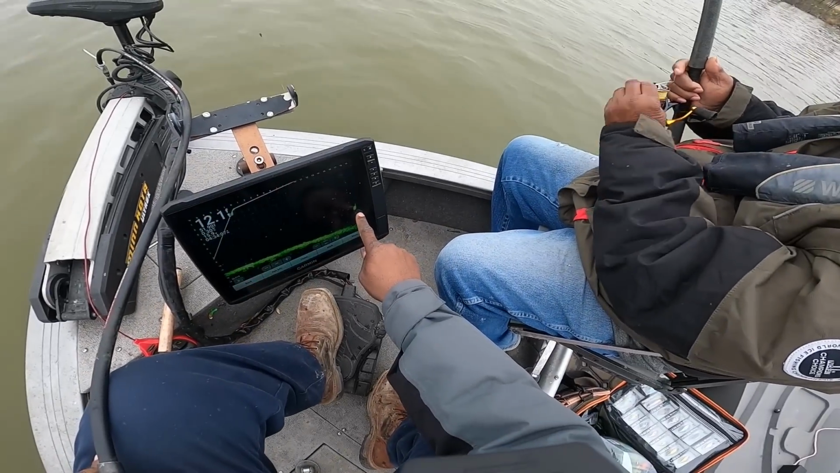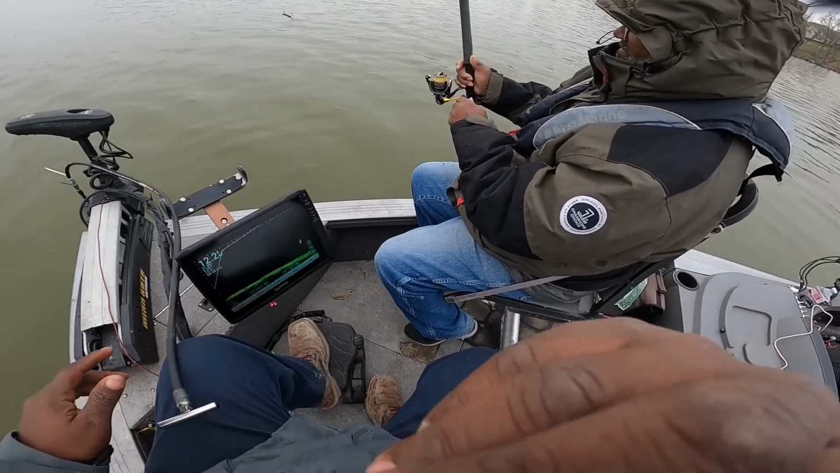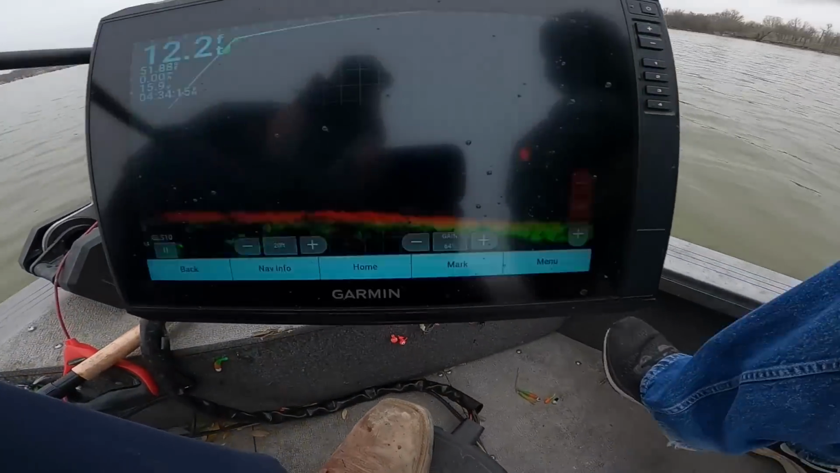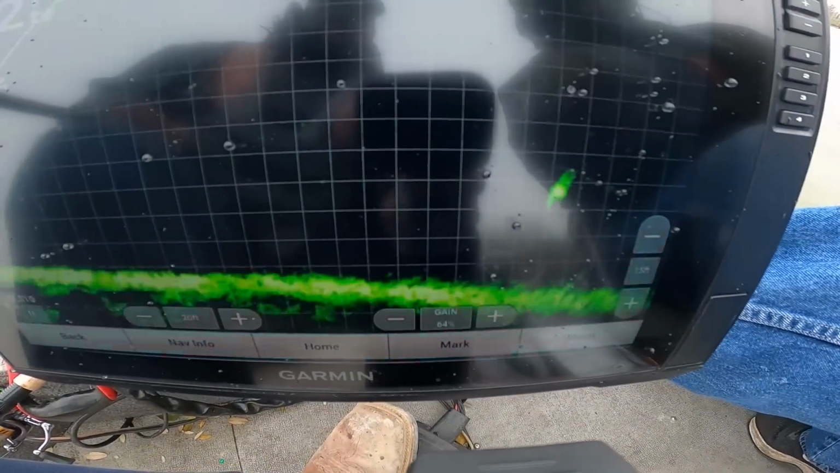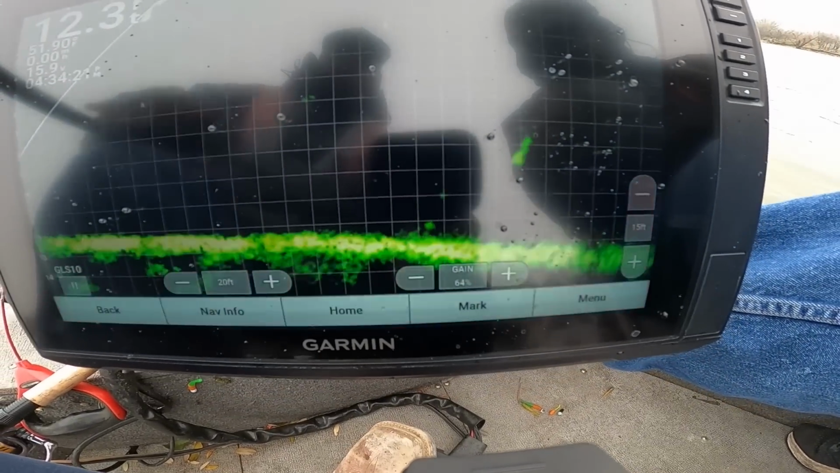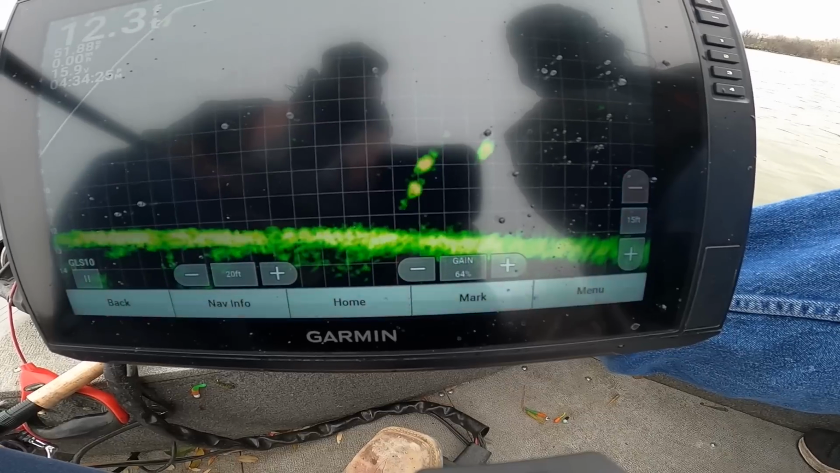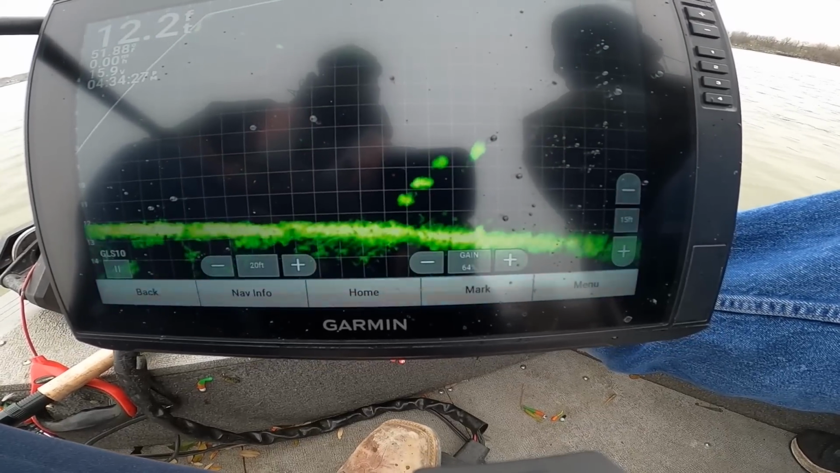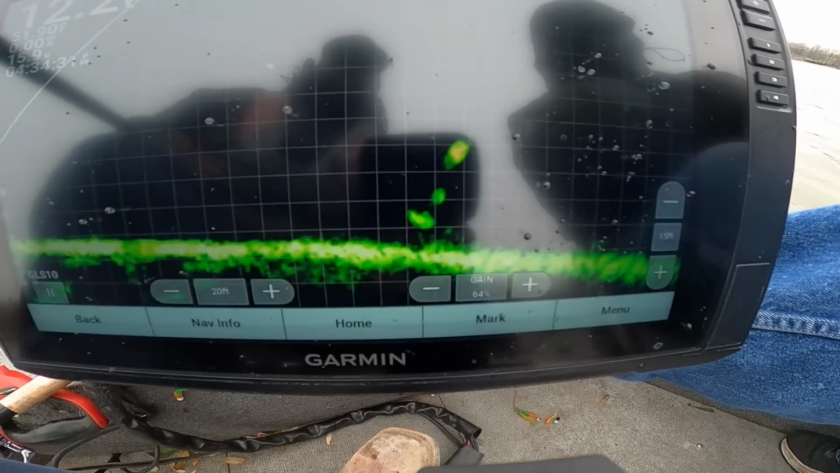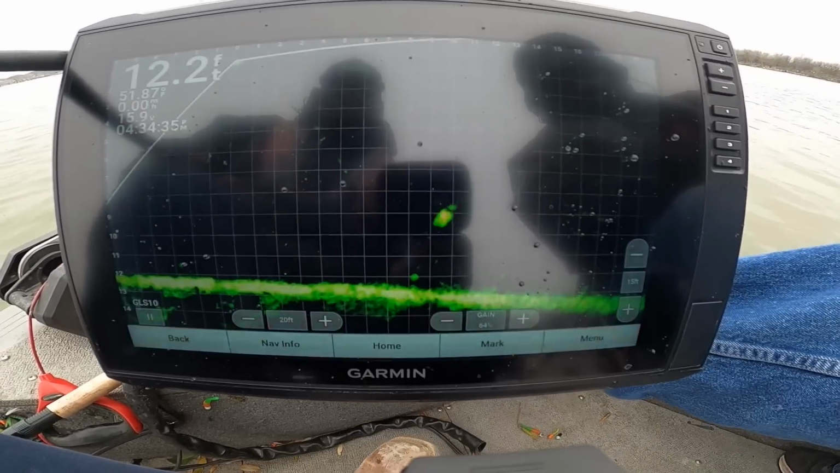That's exactly what I'm looking for right there, man. That's exactly what I'm looking for. Man, I hate that screen is flickering like that, but that's what we're looking at right there, y'all. We're gonna slowly approach this fish. When we get to about 8 foot, Dad is gonna make a drop on that fish, y'all. Hopefully these little chumps don't scare that fish off.